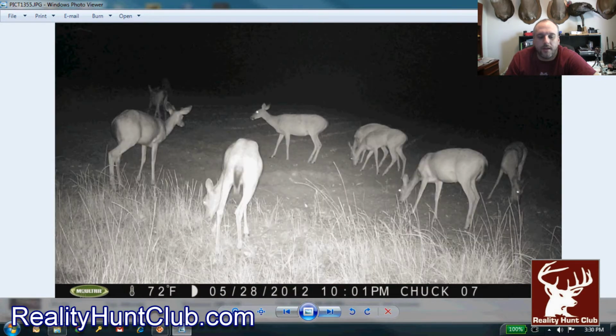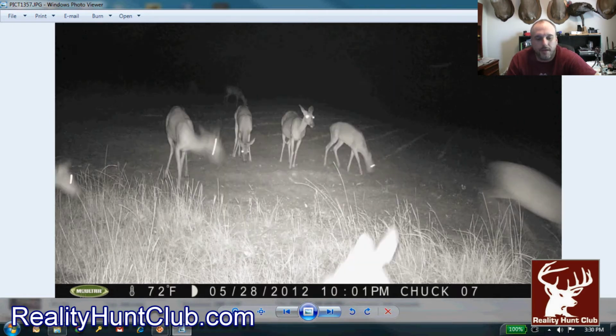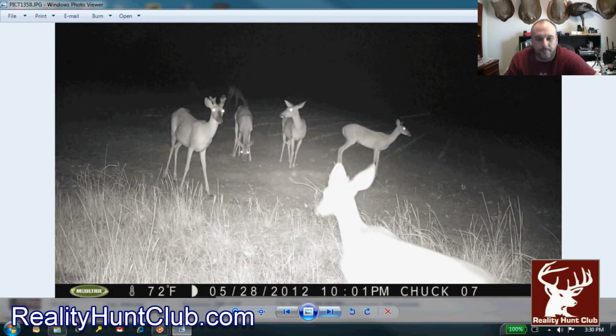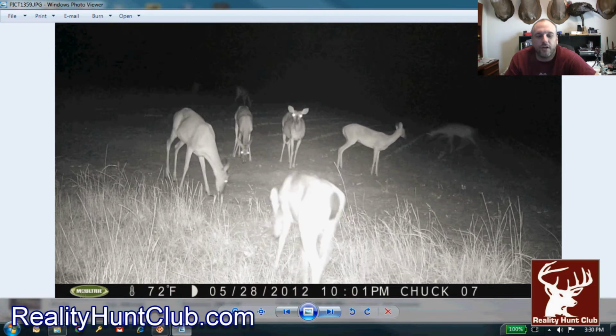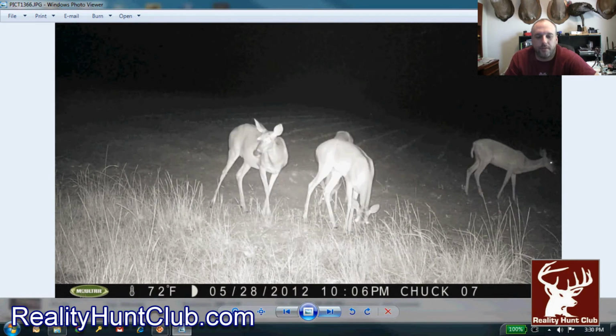Okay. Now, when I say food source in the middle of the club, look at how many deer are in this peanut field. I mean, that is one congregation. It's 1, 2, 3, 4, 5, 6, 7, 8, 9, 10. I counted that in one photo. I mean, it is a herd of them. Deer love peanuts. So I thought I'd show you those before I got to the bucks.